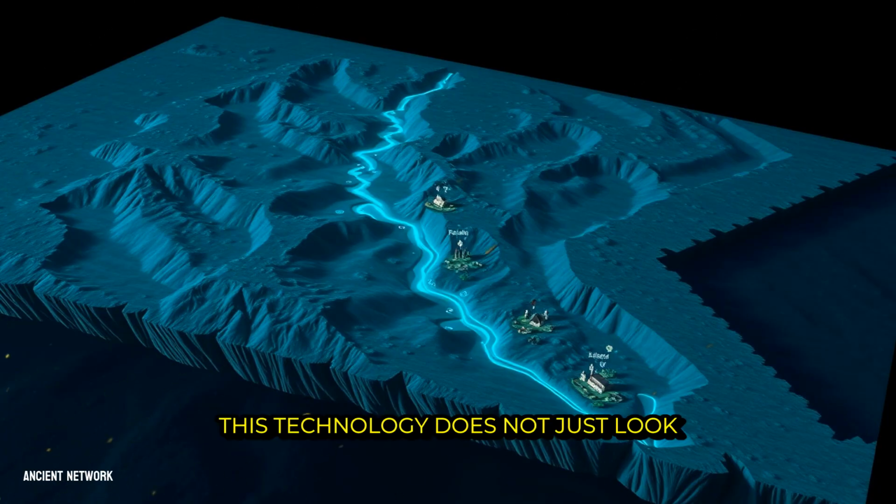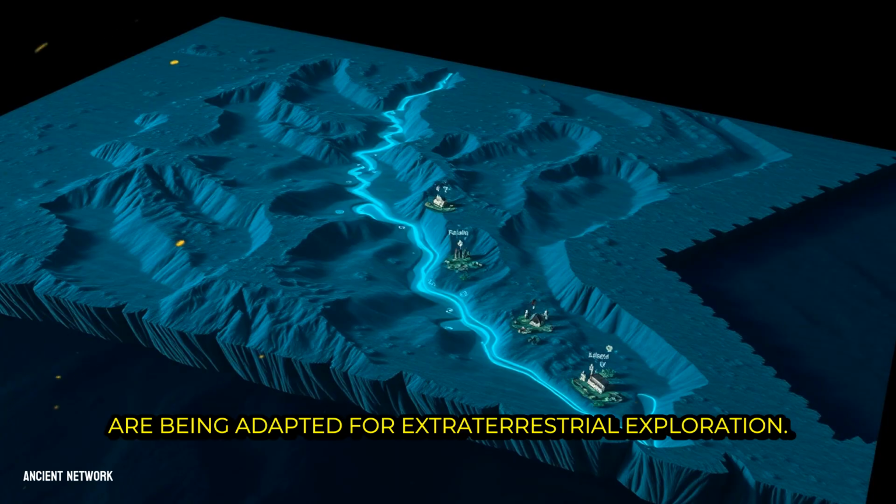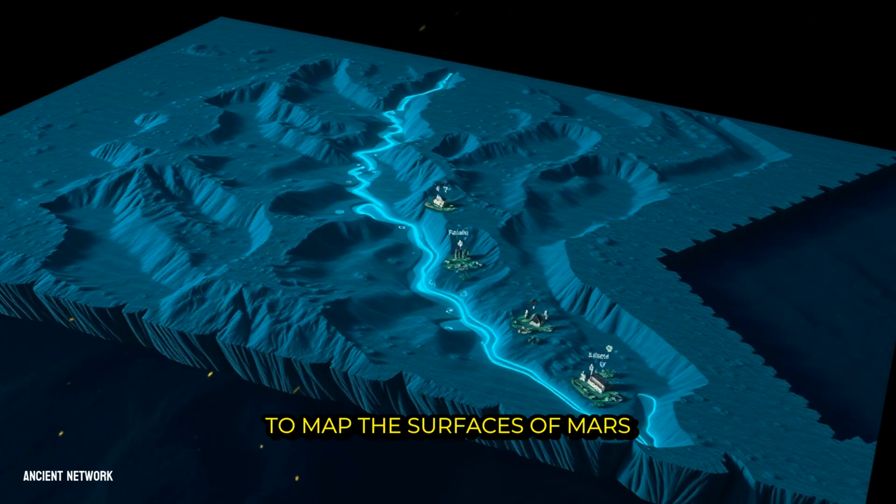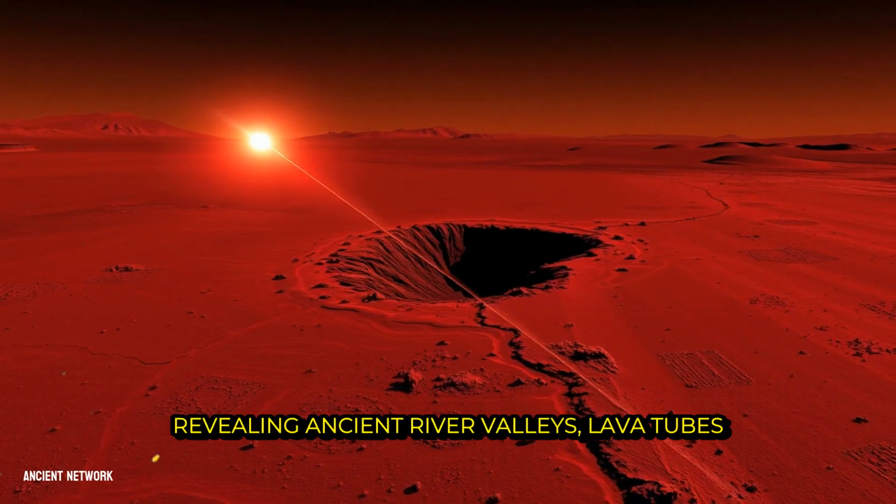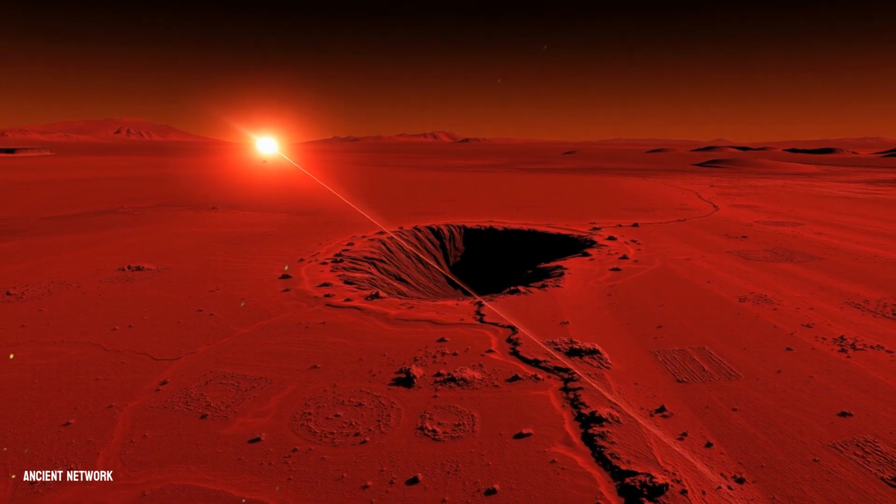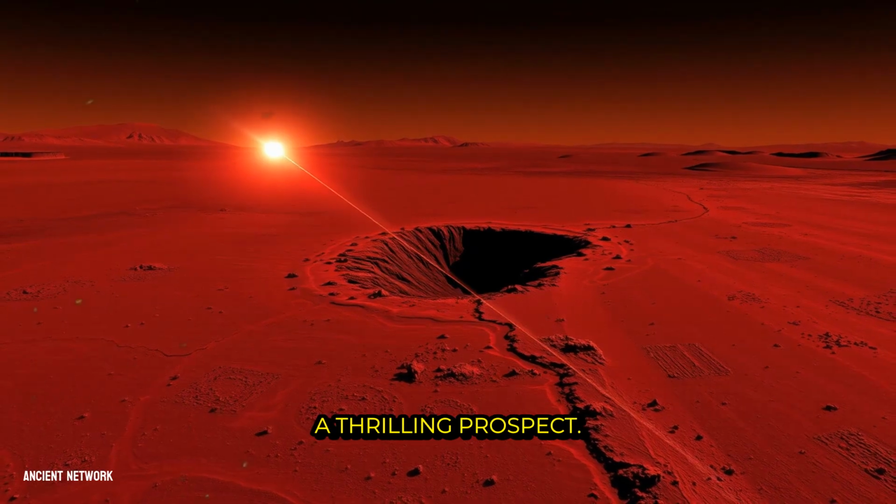This technology does not just look back, it also looks outward. The same principles of laser mapping are being adapted for extraterrestrial exploration. Orbiters have already used LiDAR-like instruments to map the surfaces of Mars and the Moon in incredible detail, revealing ancient river valleys, lava tubes, and impact craters. The next phase, planetary archaeology, is a thrilling prospect.